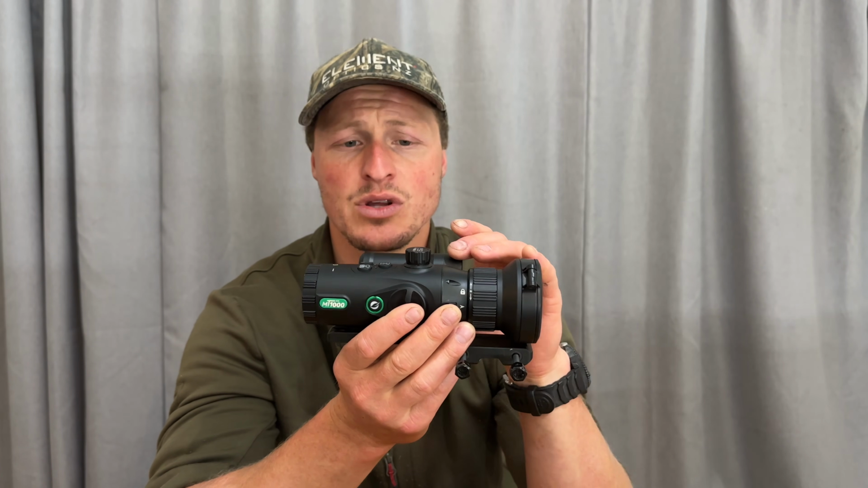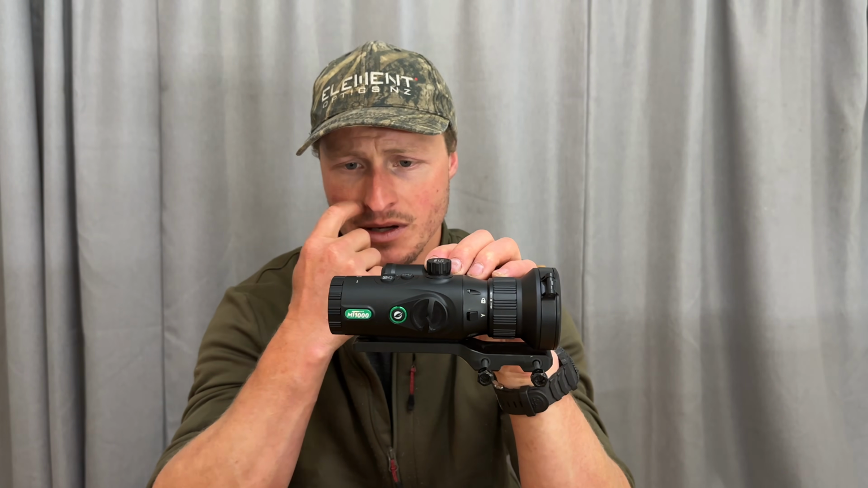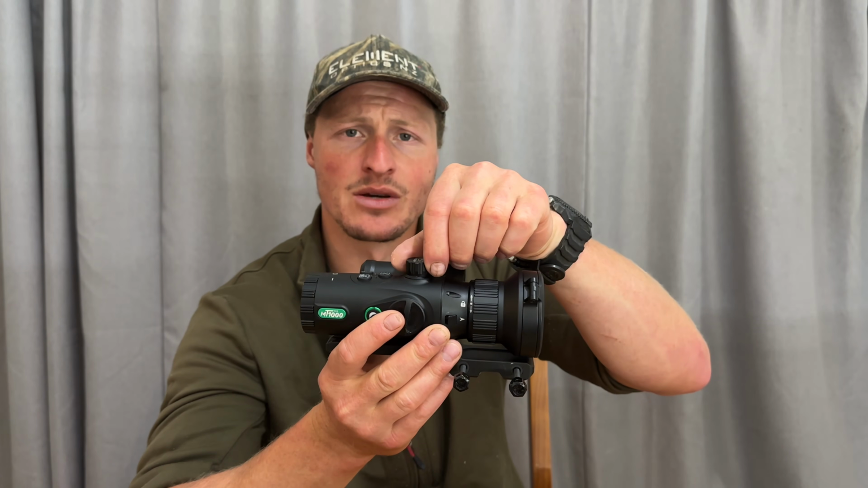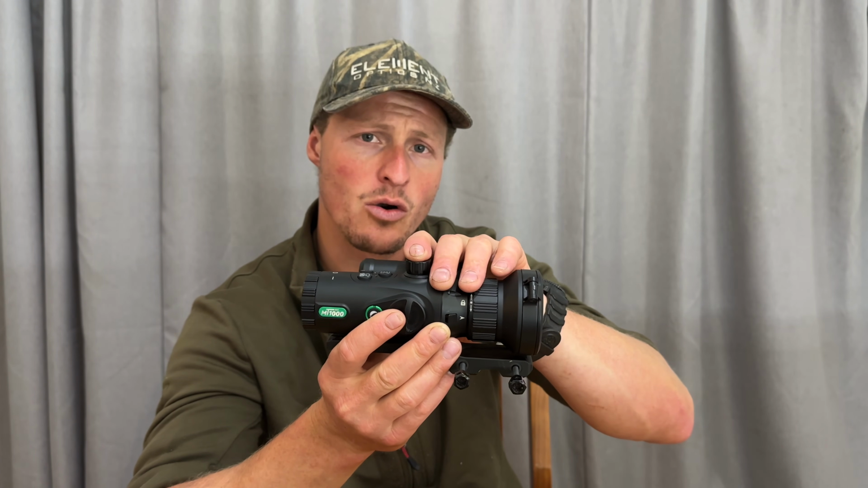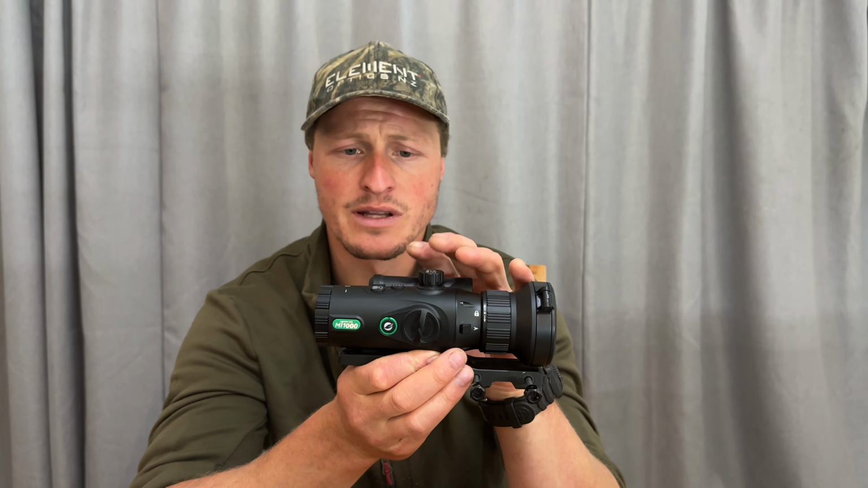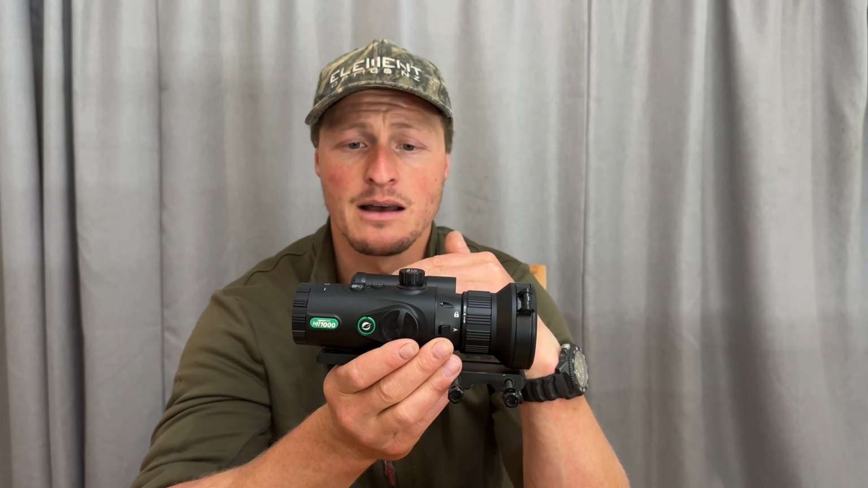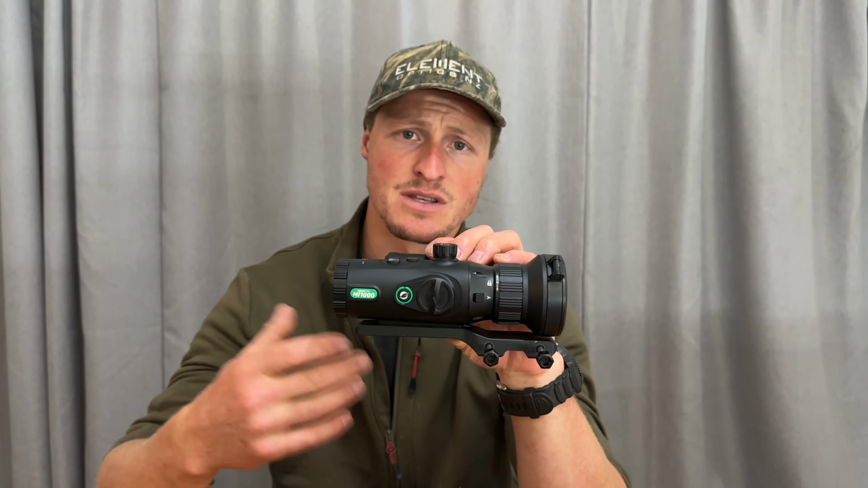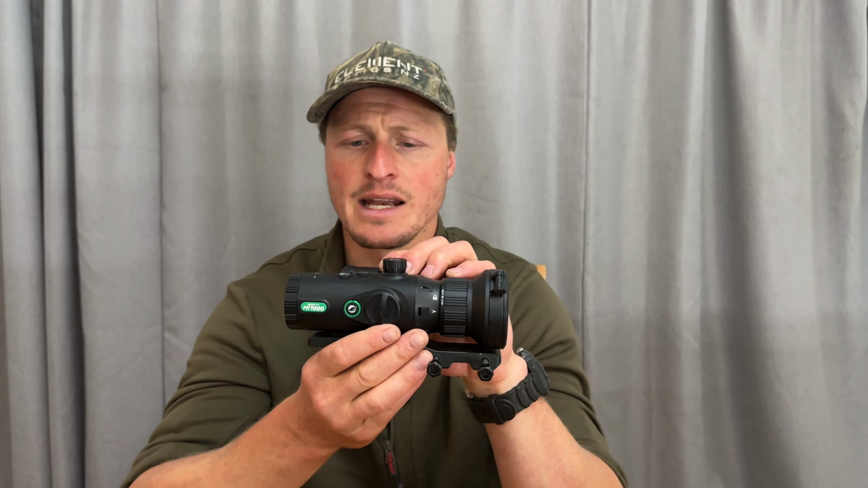It is the same thing when you enter into the menu system. It's a simple drop down menu system that we've come to know from OneLeaf. Very simple, very fast to use, which I like. And this simply was your scroll down and scroll up, with one click being select and the hold down to exit the menu. So very simple to use and easy to find in the dark, even if you didn't have the buttons backlit, which you can light up or not light up depending on your preference. There's a lot of these features that you can turn off and on depending on how much data you want in your viewfinder at any given time.